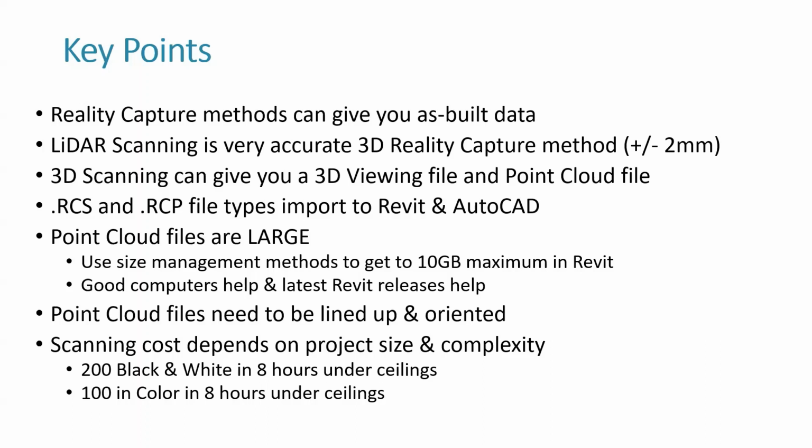Yeah, I've heard multiple stories where customers received point clouds but say they can't use them because they're not lined up properly. It's not oriented. So work with your service provider or your internal team that knows how to scan and line it up properly. And if you're looking for a scan file to use in CAD, you're going to need something really small, not very dense. CAD doesn't do very well with scan files, but Revit is more capable of handling them.